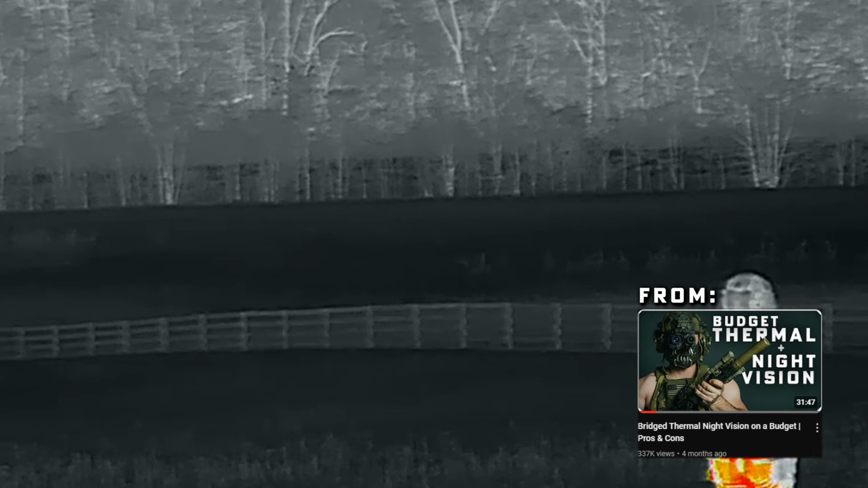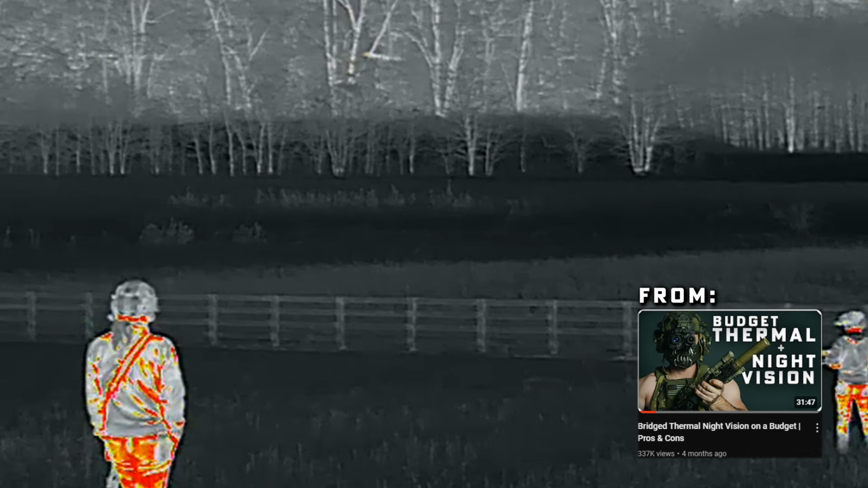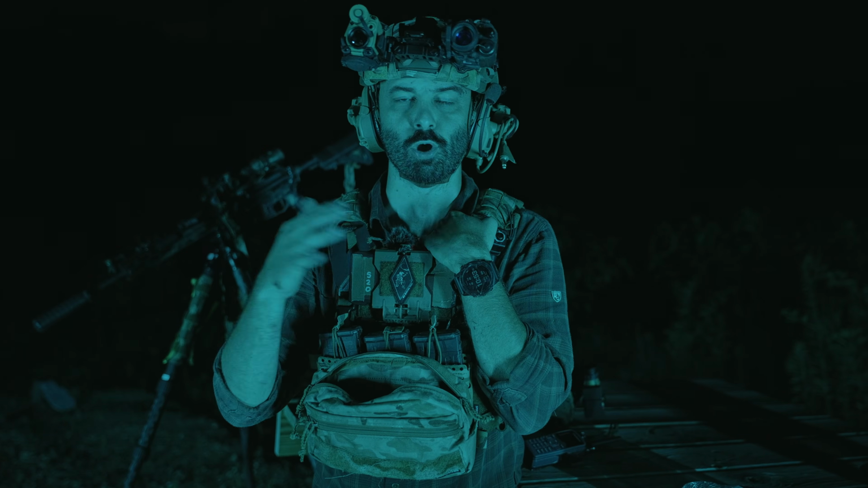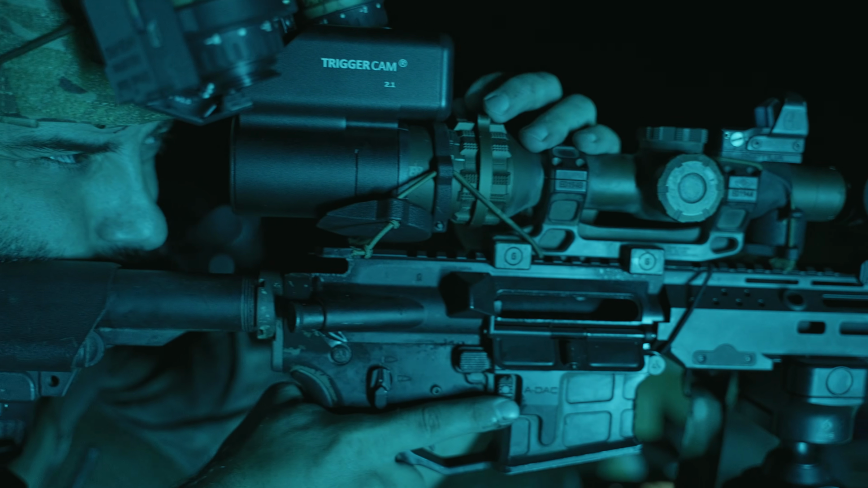Being able to use it as a handheld unit while you're navigating under night vision, which is significantly easier than navigating under thermal, is the play. And with the way that we have this set up, you can just clip it in and do it on the go from the helmet, because you never want to be hunting through your rifle to navigate or spot things.